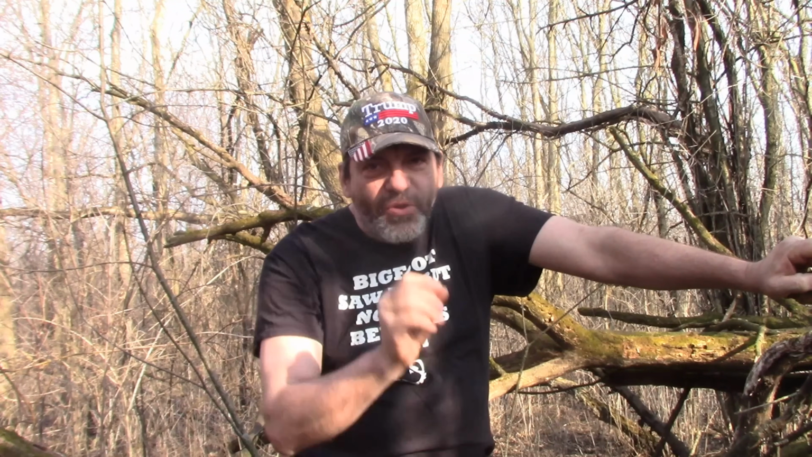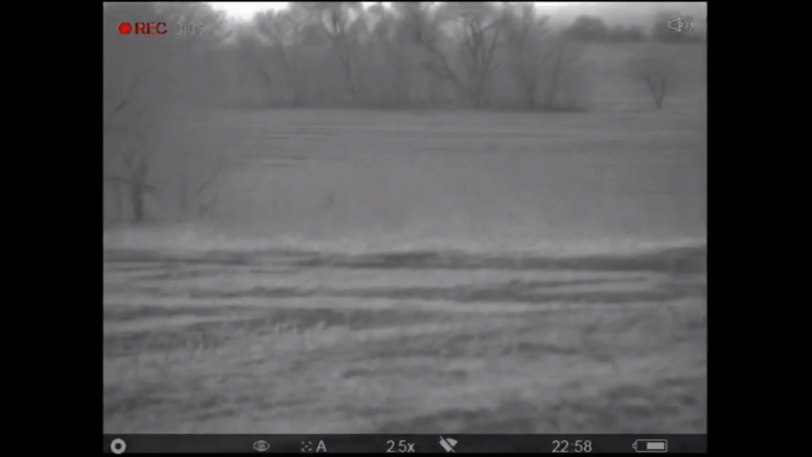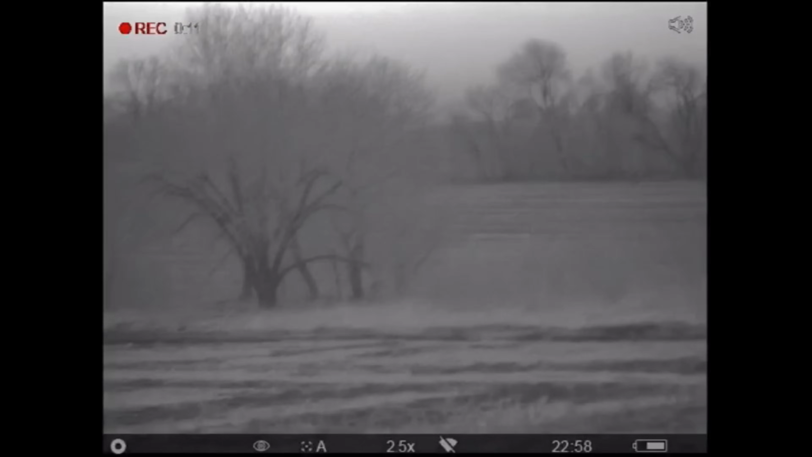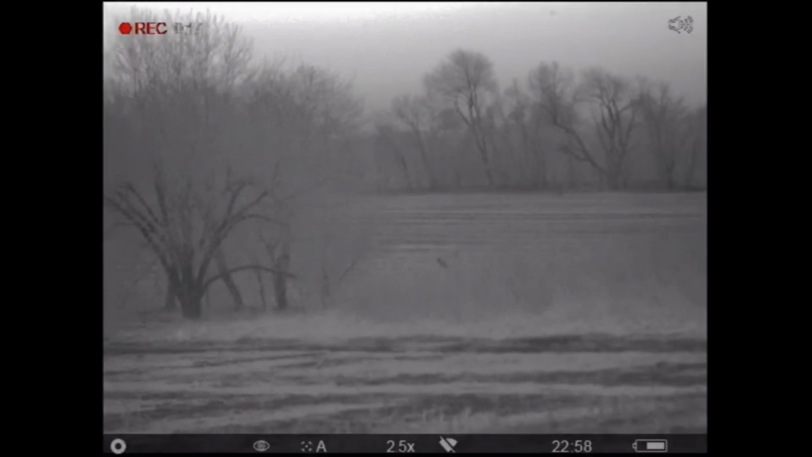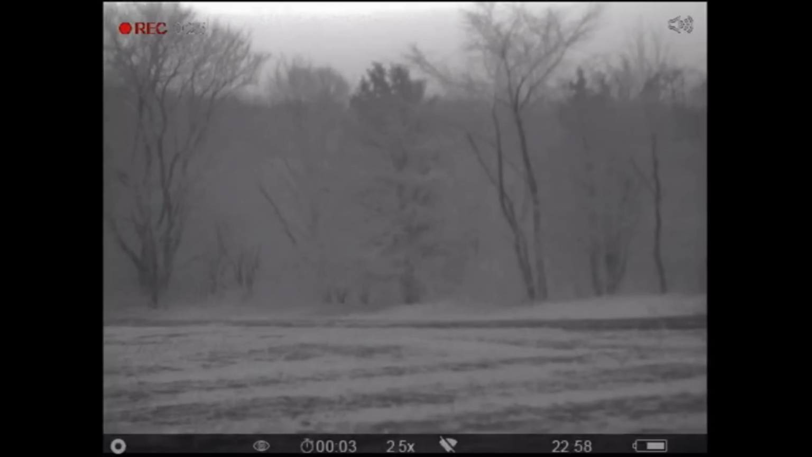So looking through his rifle scope, you could just make out the shape of a coyote sitting on the hillside. So then he lights up the call, and a minute or two goes by, and then the coyotes start running in. I don't see him. I see him, okay. I'm on him. He's running. Gotta be wounded.